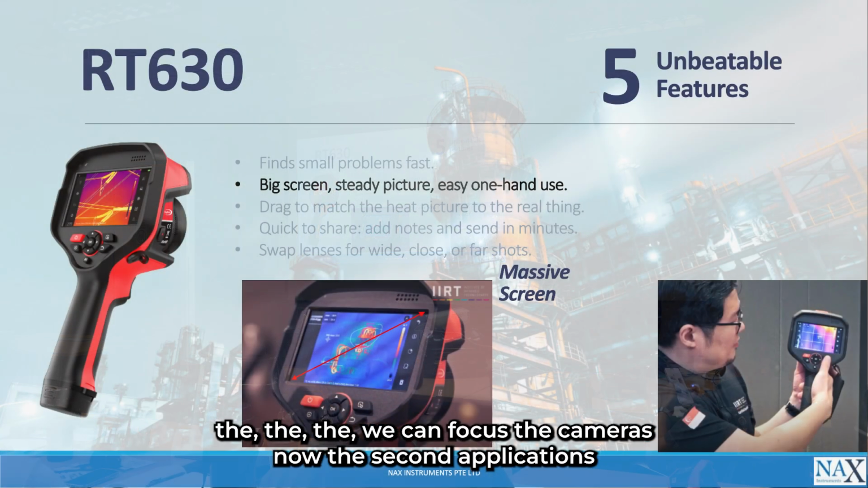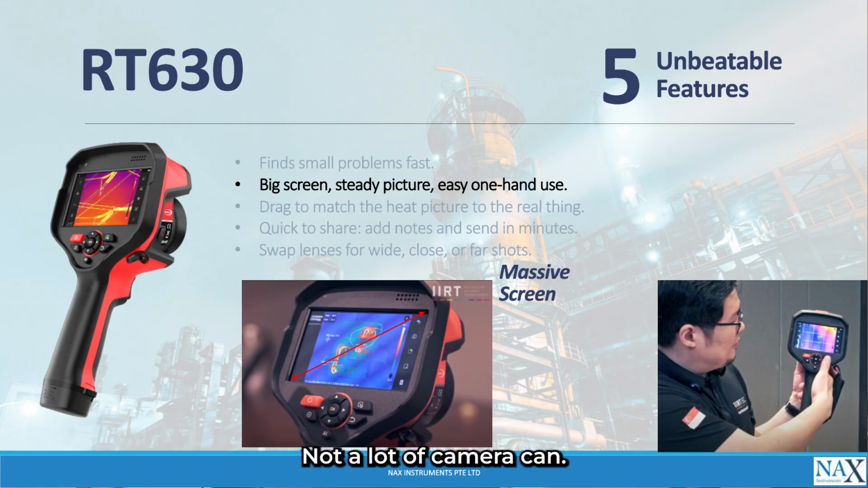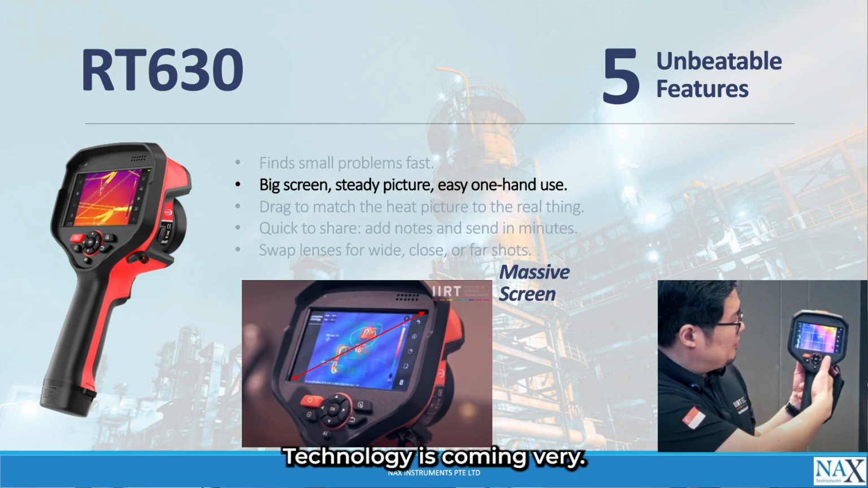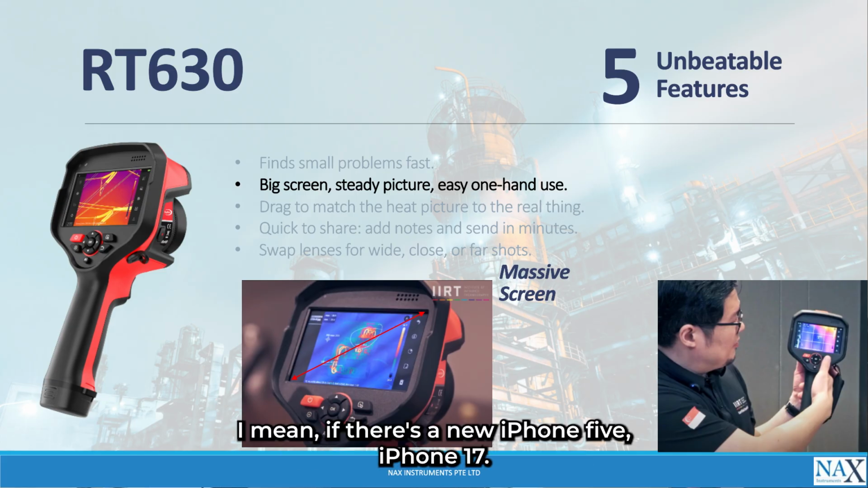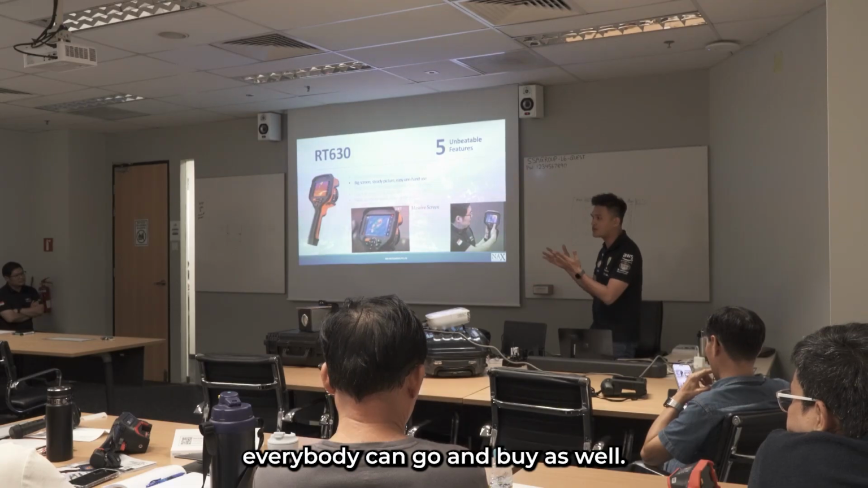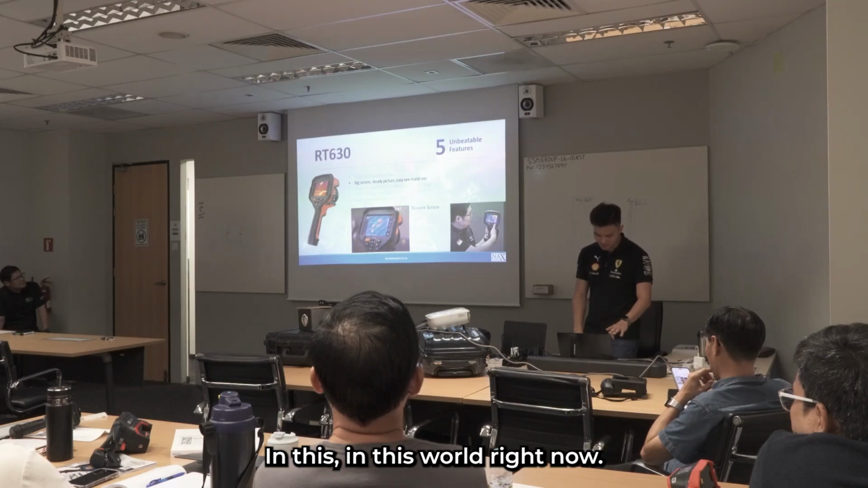The second feature is that it has a massive screen, up to 5-inch. Not a lot of cameras can. Of course, the one that you have doesn't have that as well. It is massive. Right now, technology is coming. If there's a new iPhone 17 now, and the iPhone 18 is even bigger, everybody is going to go and buy it as well. So a massive screen is the new normal in this world right now.